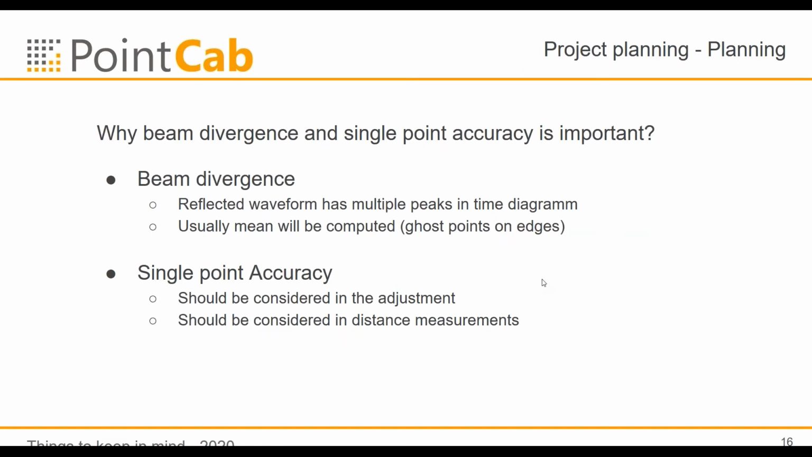a conclusion for the beam divergence and single point accuracy. For the beam divergence, the reflected waveform has multiple peaks in the time diagram, meaning there are multiple peaks which are coming back to the laser scanner and which could be interpreted as a point. Normally you just compute the mean from these different peaks, but then you might get ghost points on edges of tables, for example,